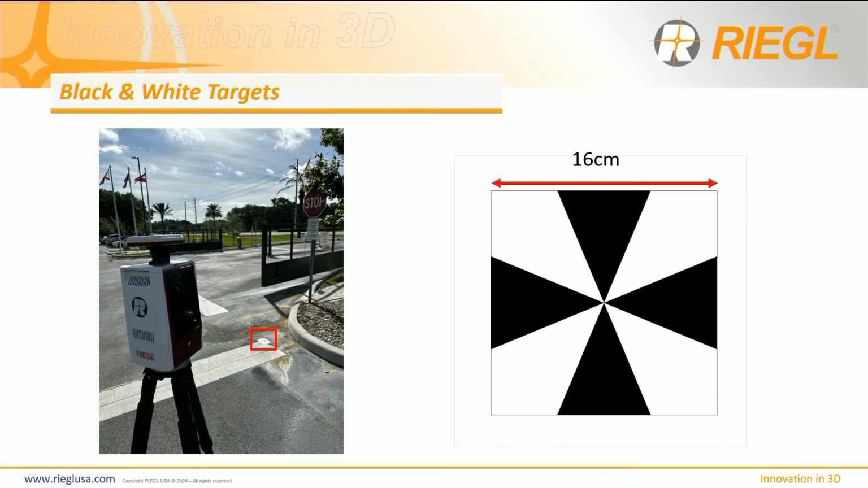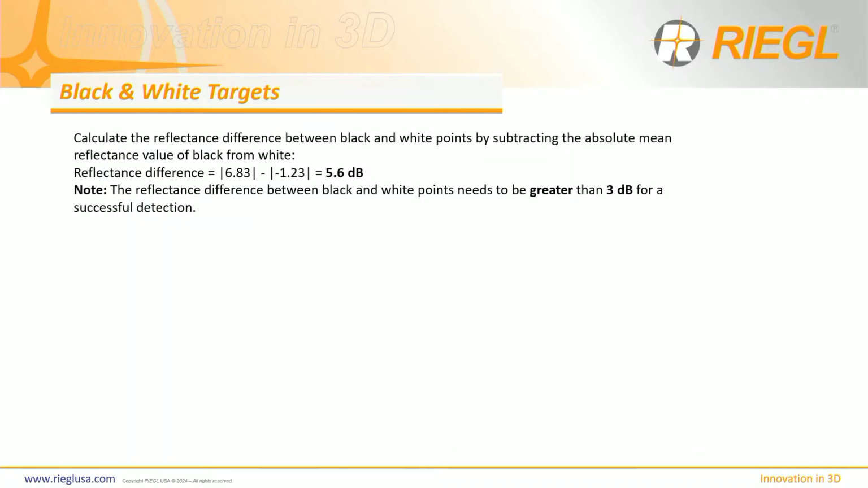So the target I use for this test is just a regular 16 centimeter, and I just pulled up that PDF, printed it out, brought it outside, put some tape on it, and go from there. But of course, we don't recommend this. This is just for testing. You can make use of it however you want.